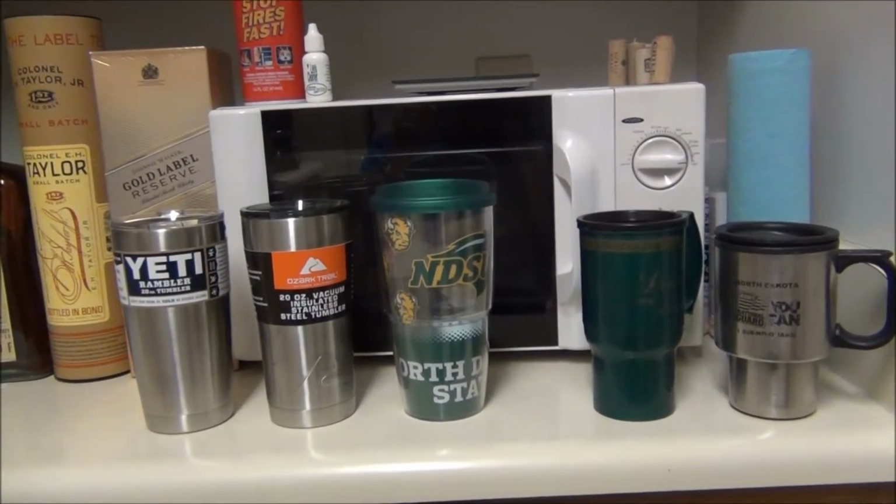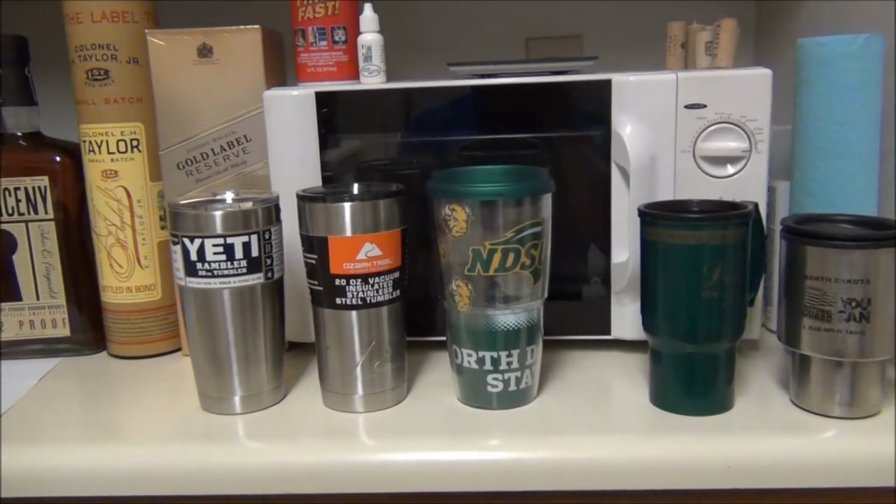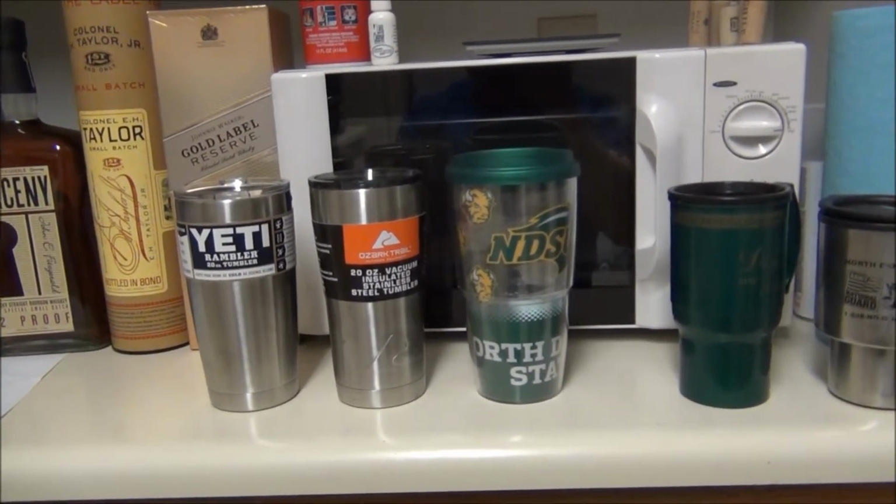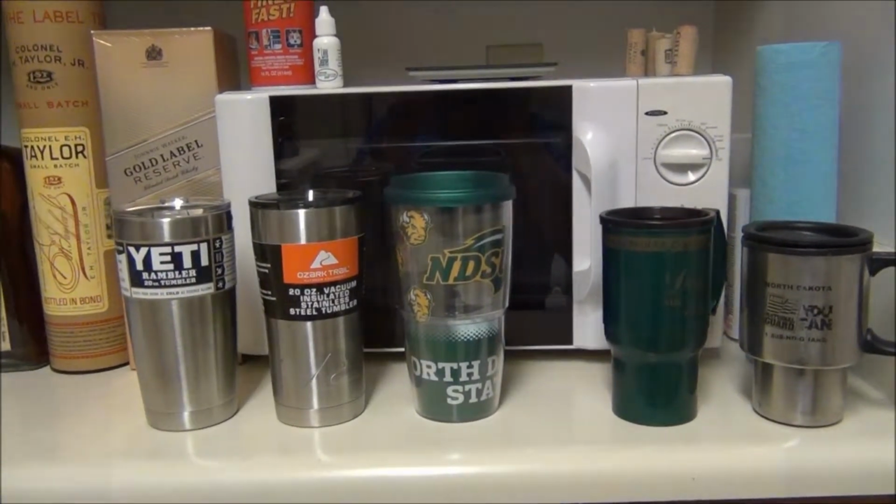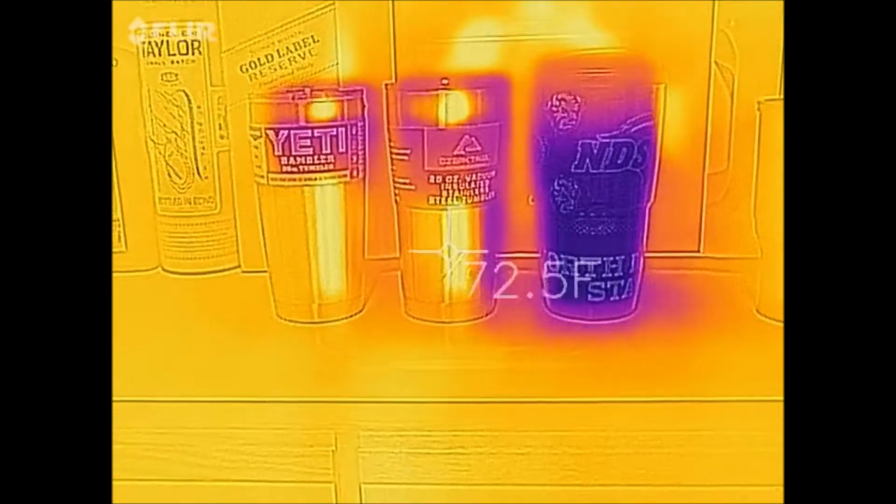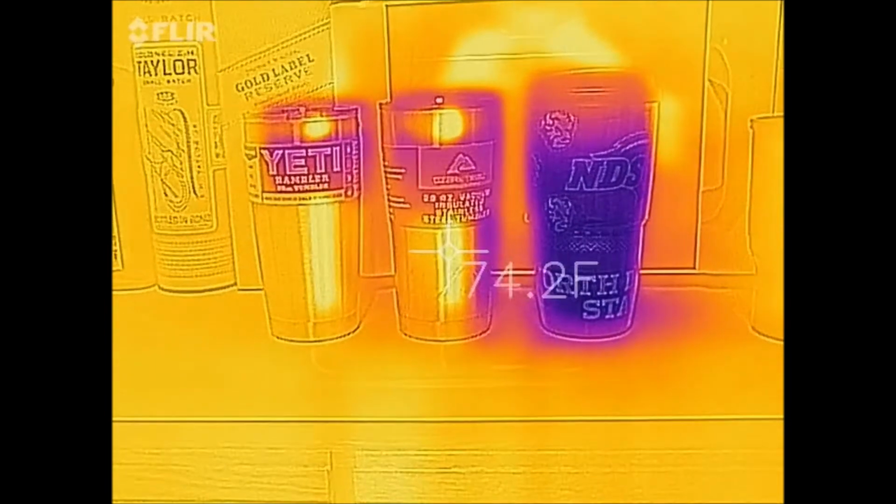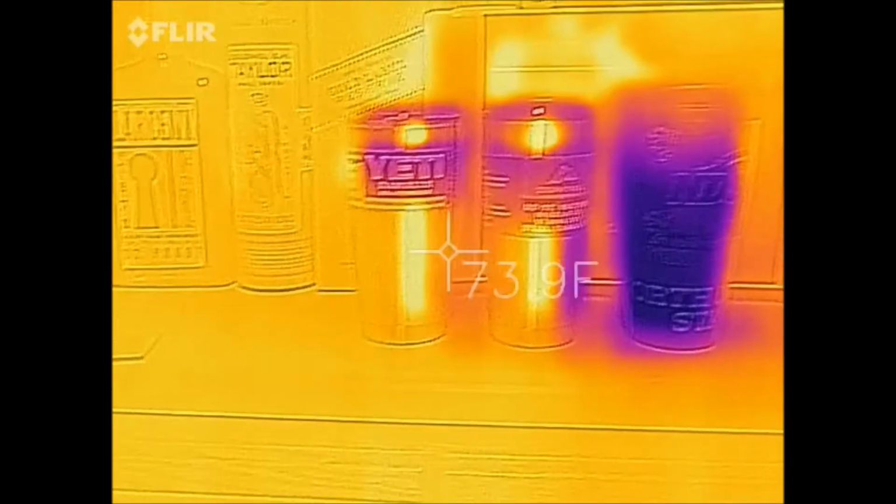So the old souvenir cups on the right here just did not fare well against their more modern competitors. But we have a new entrant in the competition. So let's see how a clear double wall tumbler fares. Okay, so now we have the Yeti, the Ozark Trail, and a clear double wall tumbler. You can see the Ozark Trail is around 72 to 74 degrees. The Yeti seems to be in about the same range.